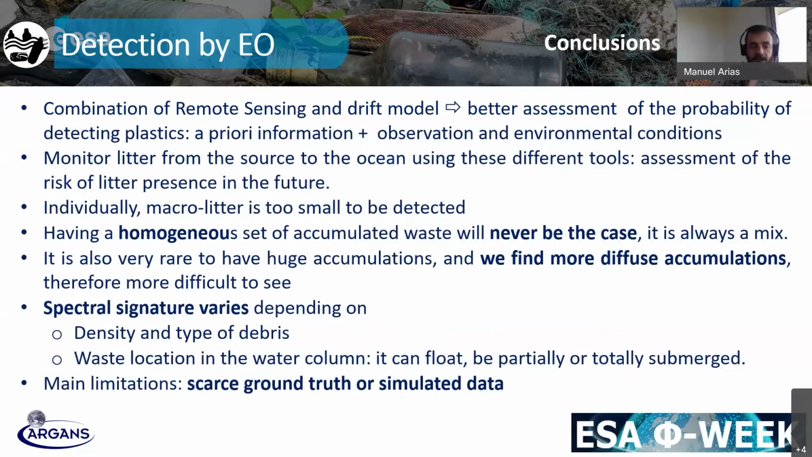The monitoring of litter from the source to the ocean can be done using different tools, including the assessment of the risk of litter presence in the future. So, as I said, forecast and hindcast are two good options when we are using this type of models. Individually, macro litter is too small to be detected. This is also something that is well known.